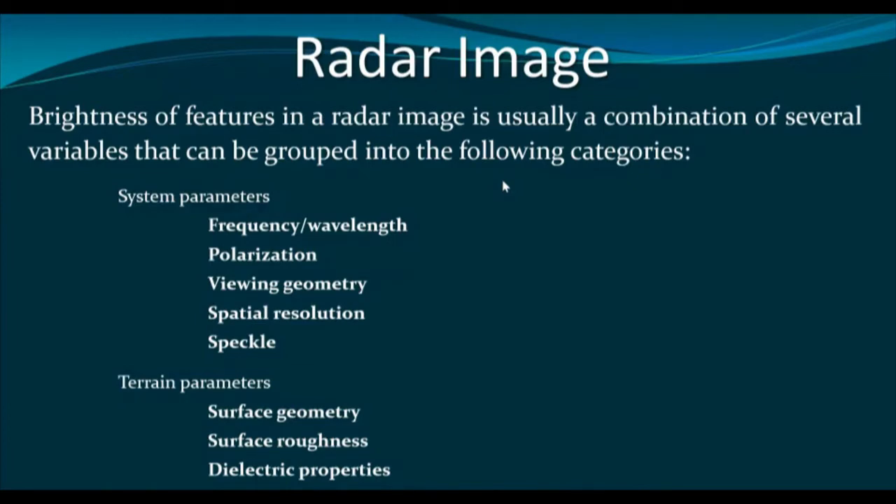Therefore, interpreting the radar image and extraction of information from the radar image is much more complicated, and it is not only complicated; in many instances, some of the features that we expect cannot be obtained from the radar image. We have to understand that radar remote sensing or the synthetic aperture radar remote sensing is not replacing the optical remote sensing.